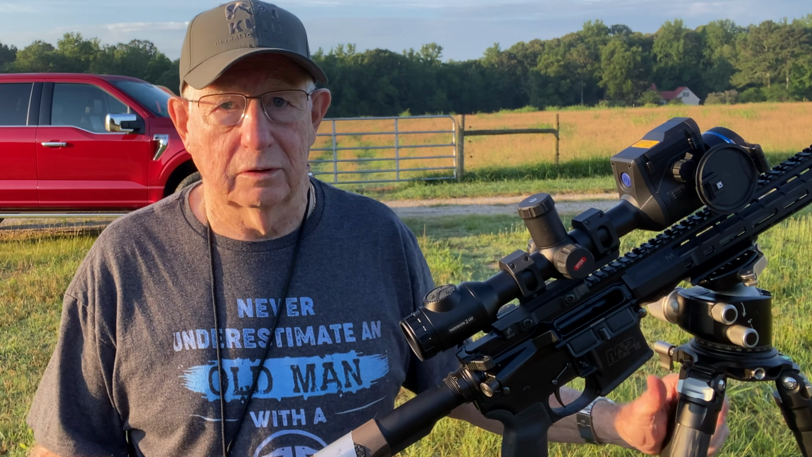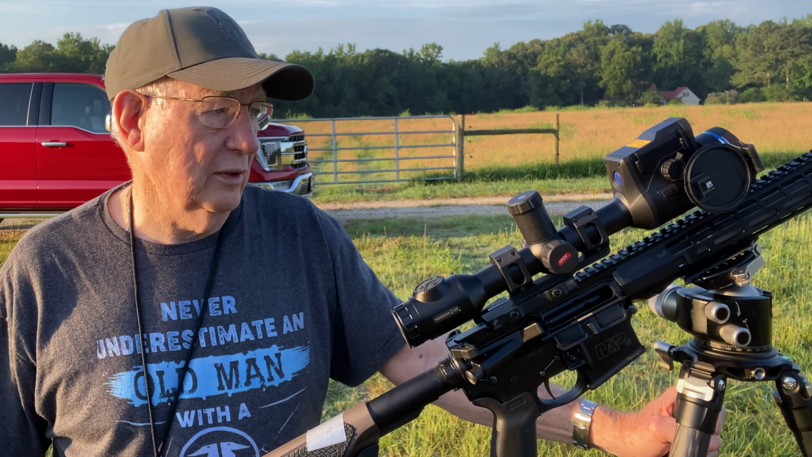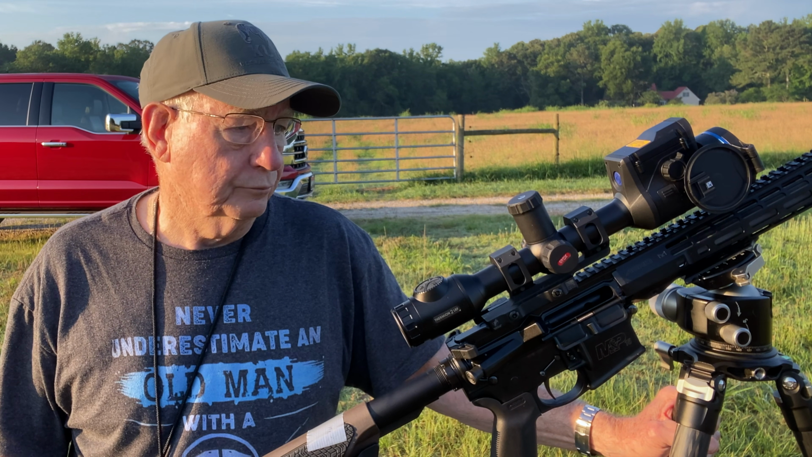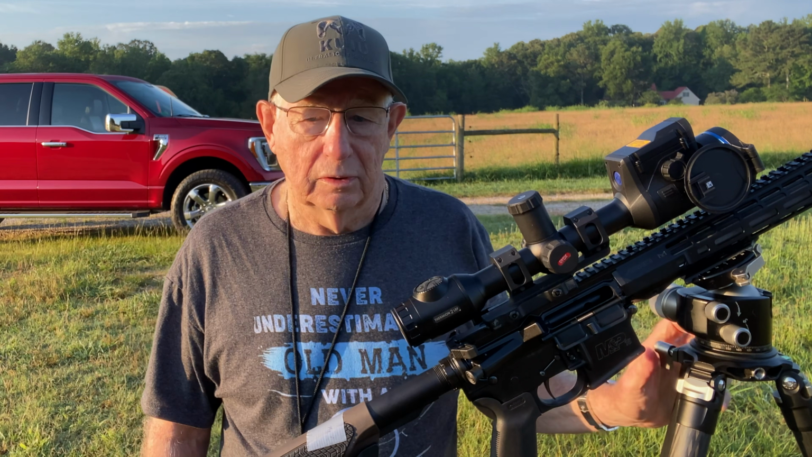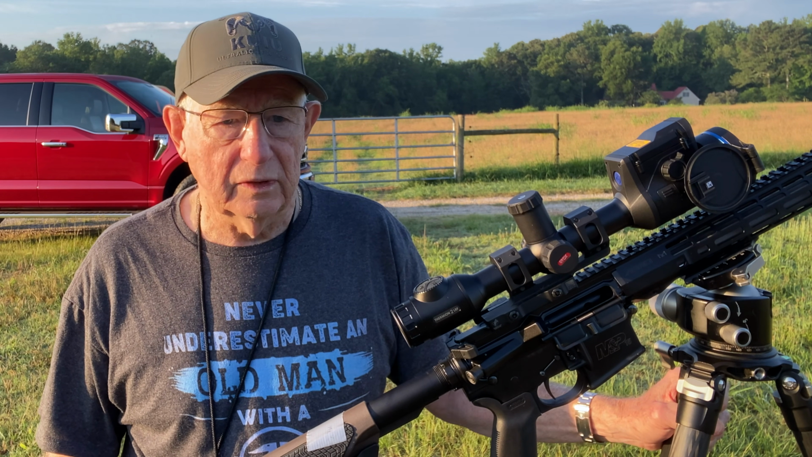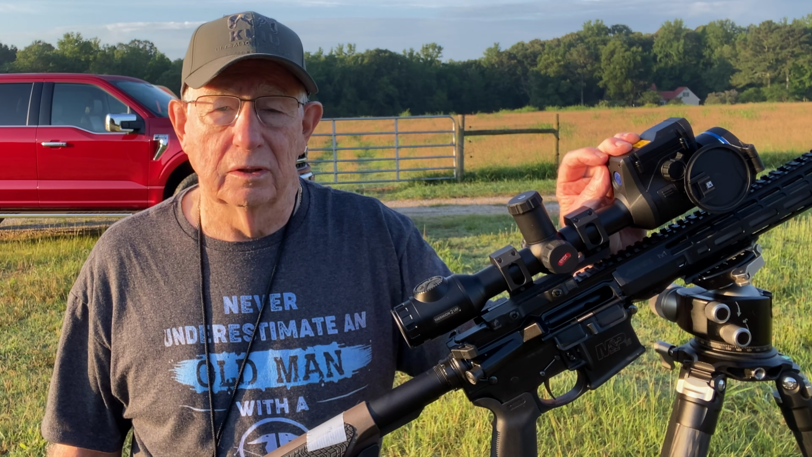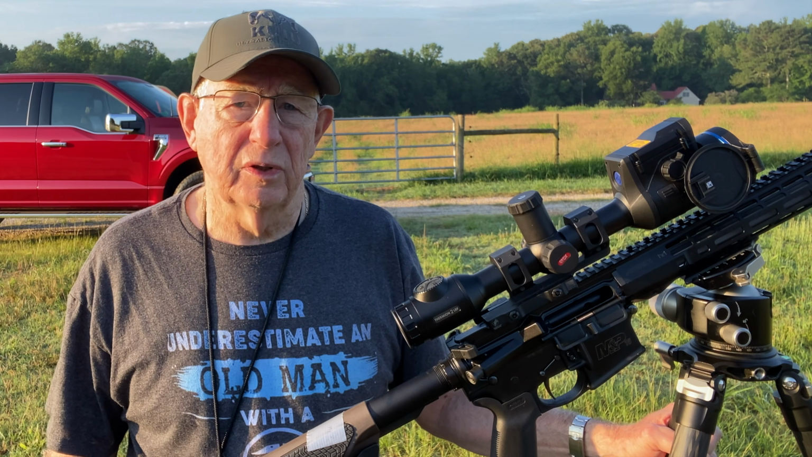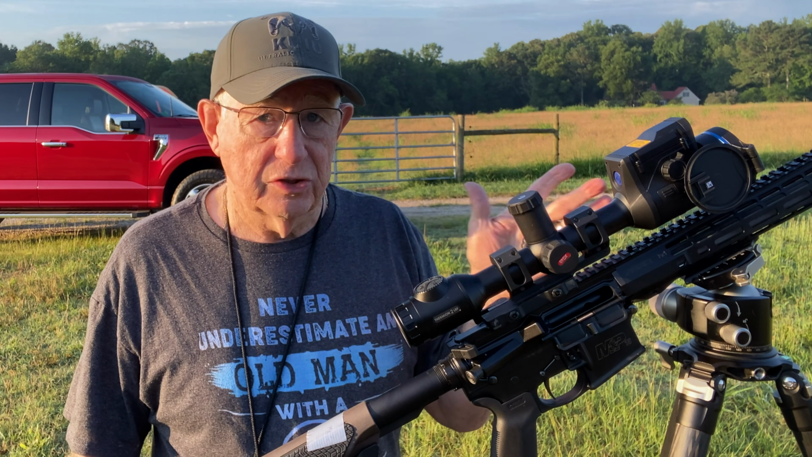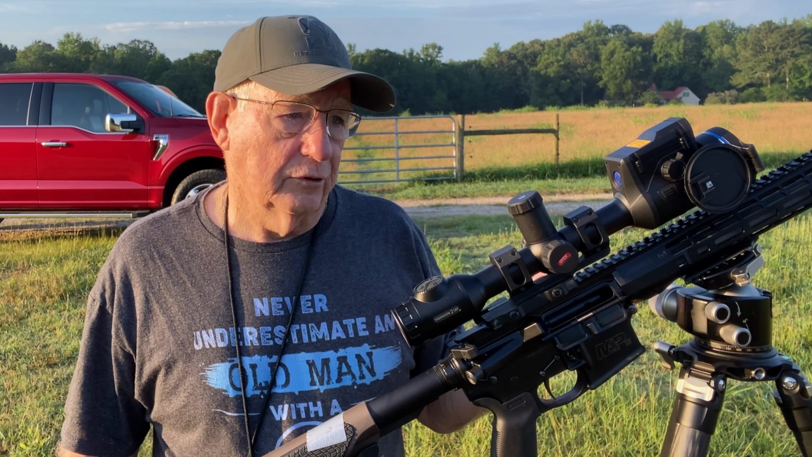Now, if the temperatures get colder, I'm sure it'll go down a little bit. But I tell you what, I was really impressed with the runtime on this battery. It doesn't soak up as much power as I thought it would. Now, one thing is, I don't run continuous mode in this laser rangefinder. If you run continuous mode with the laser rangefinder, that thing is running all the time. It's changing, and it's going to eat up a lot more battery power. So that's up to you.